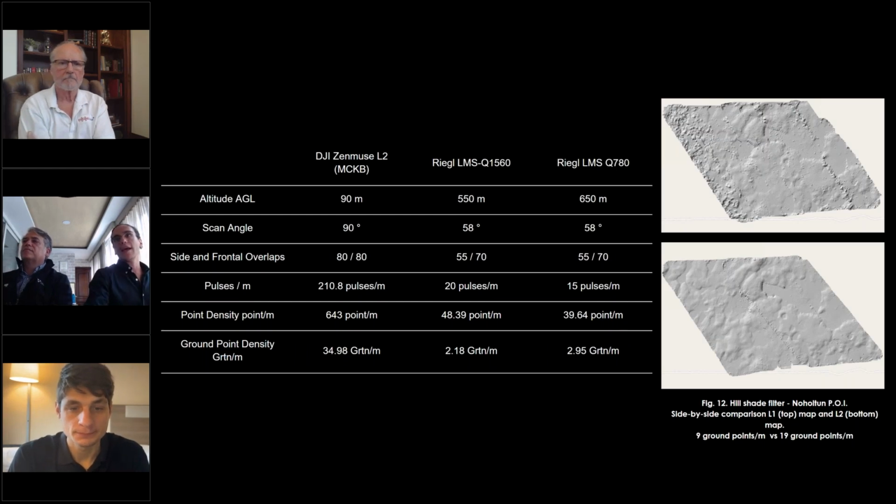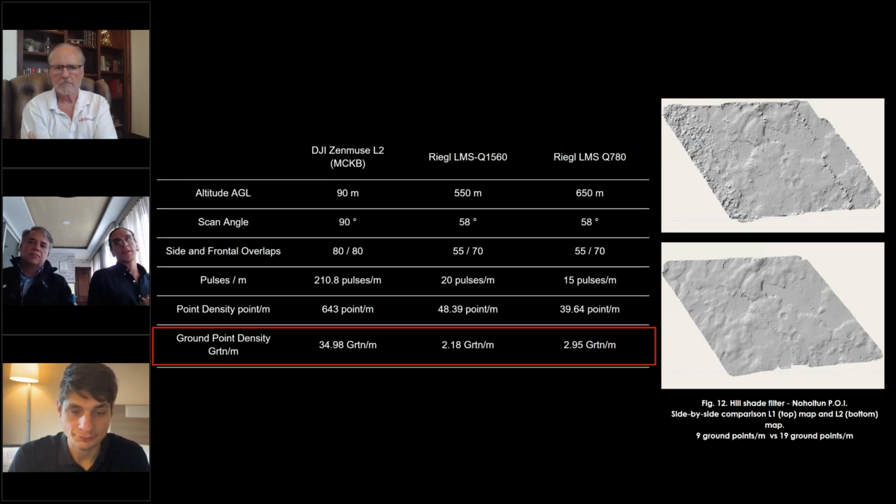And here we can see a comparison table of the L2 with the Riegl. Why am I comparing the Riegl with the L2? Because we want to know the difference in the quality of the data that's being mapped out with the remaining points that are missing on the whole El Mirador Calakmul Basin. And what I really want to highlight here is the big difference in the ground points.